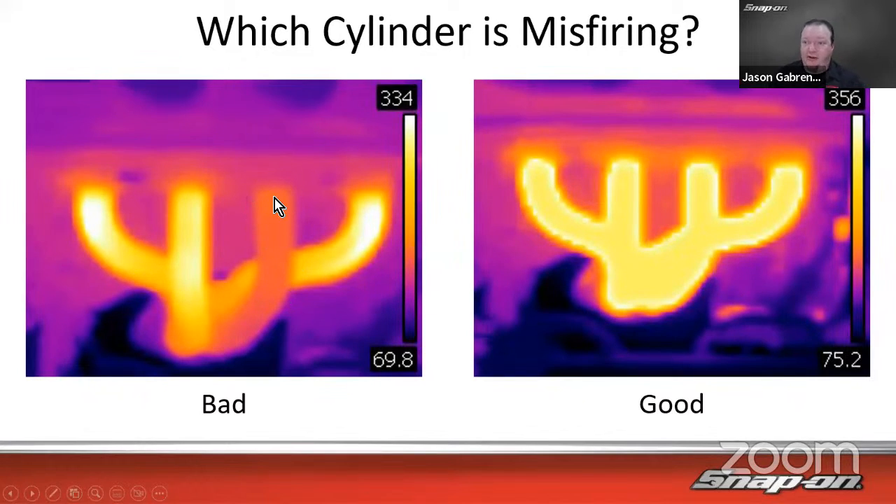So there's your misfire. So if you had like a P0300 and you weren't quite sure where it was, maybe you might be able to see it like that. So it's not firing there. And then when it's fixed, everybody's nice and even, 350.